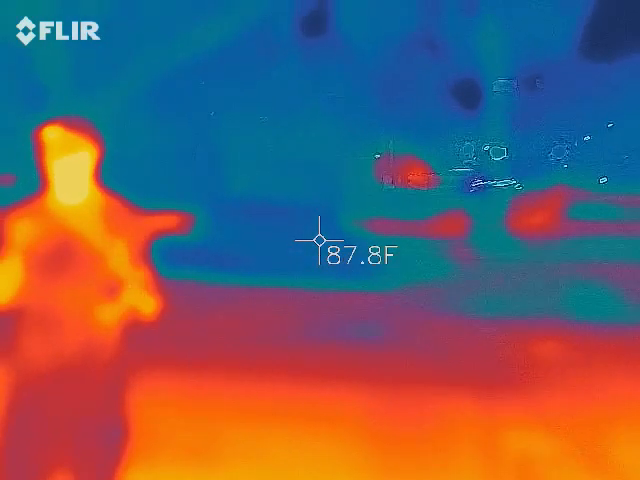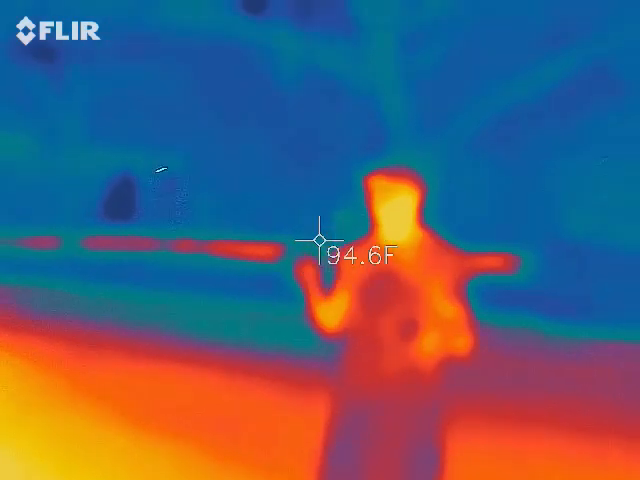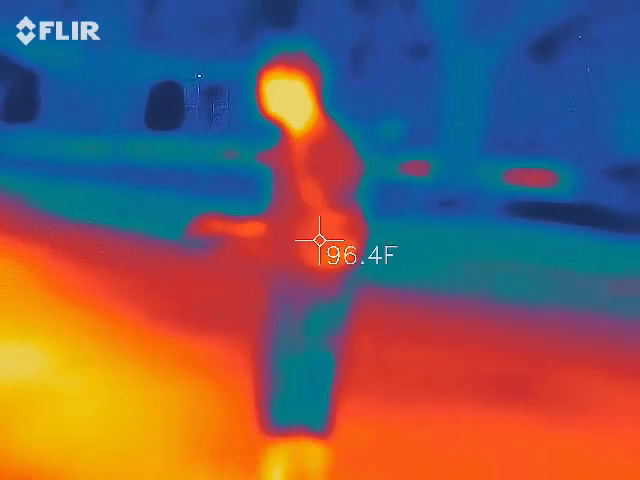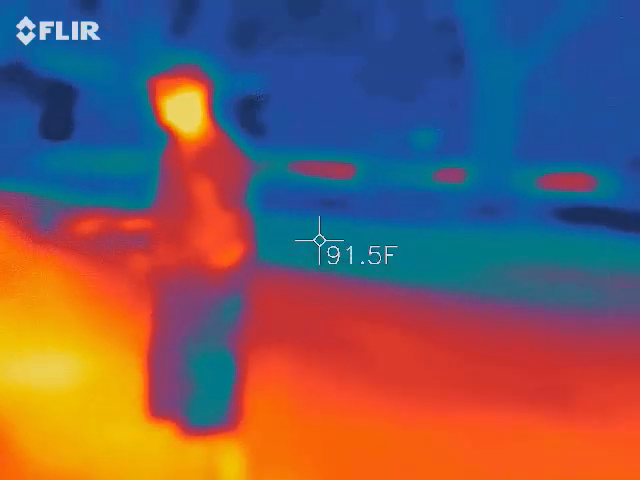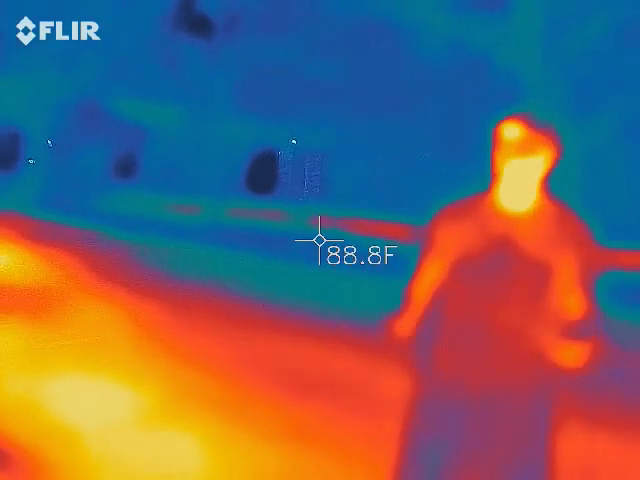Can you help me with this? Trying to think of who these need to go to. These are actually thermometers. Why are we using thermometers? To verify what we find in the camera. It's also great for finding cold spots on their own.